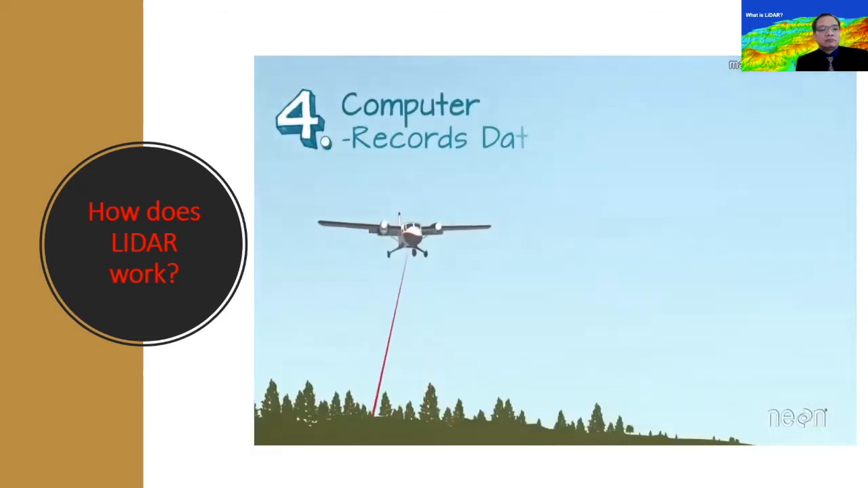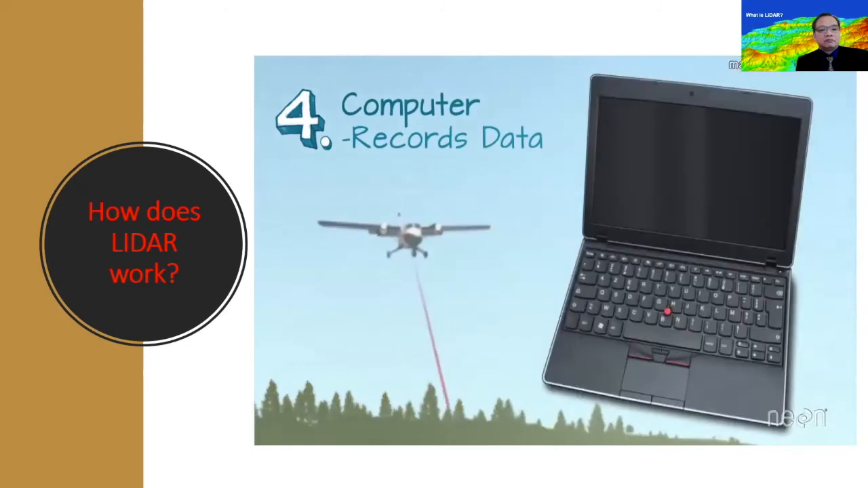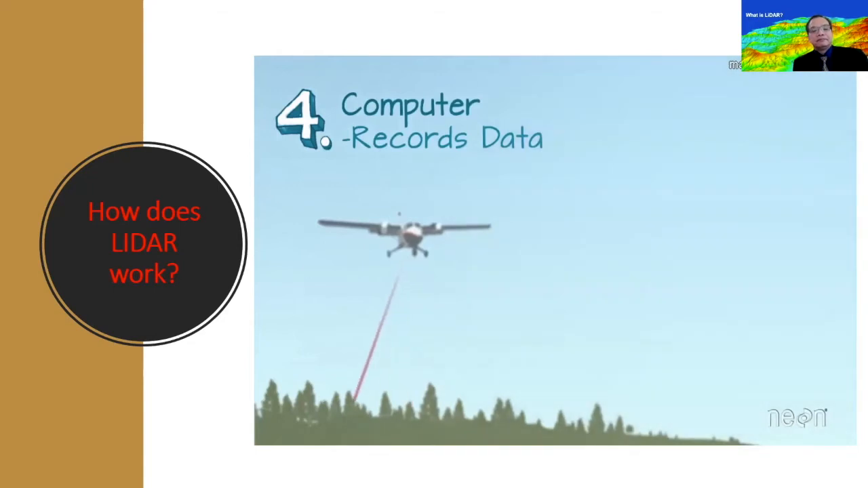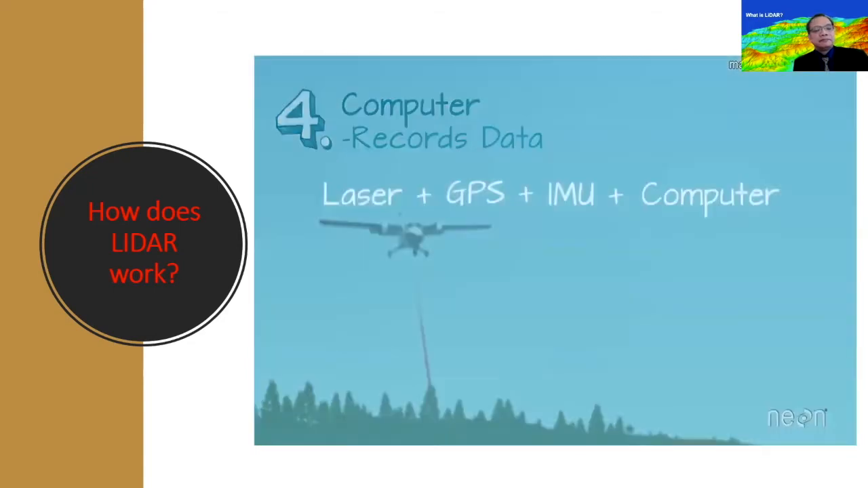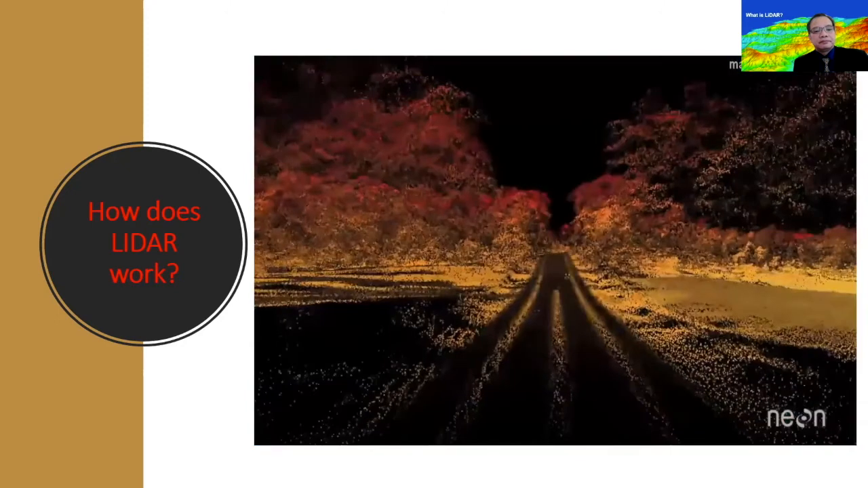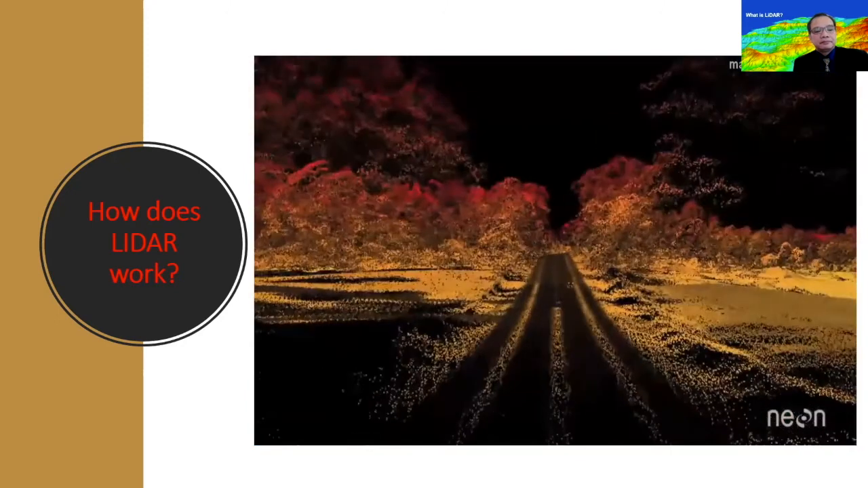Finally, the LIDAR system includes a computer. The computer records all of that important height information that the LIDAR collects as it scans the Earth's surface. No computer, no data. It's as simple as that. Now you may be wondering, how do the laser, the GPS, the IMU, and the computer all work together to get us these fantastically useful LIDAR data sets?